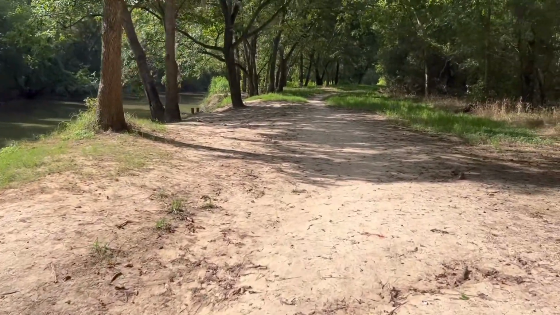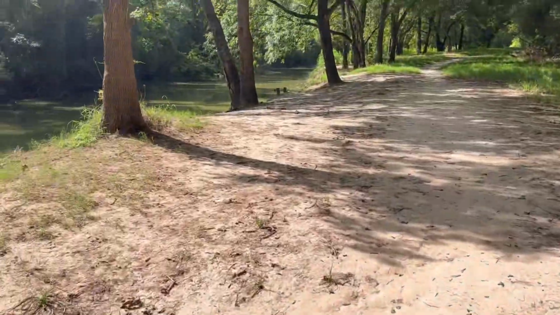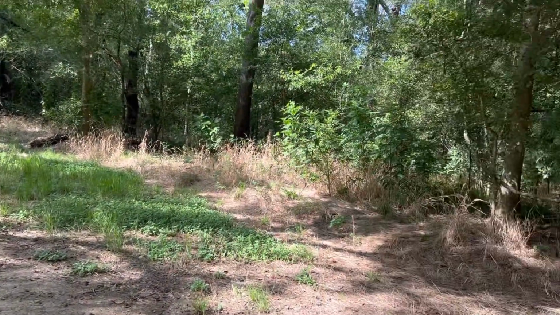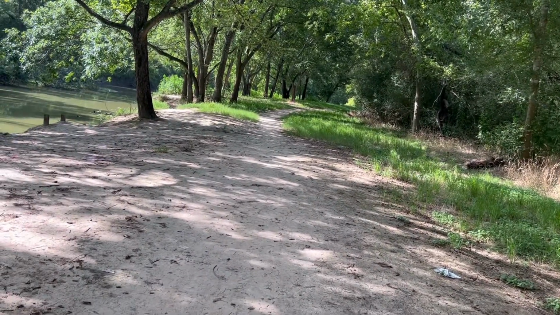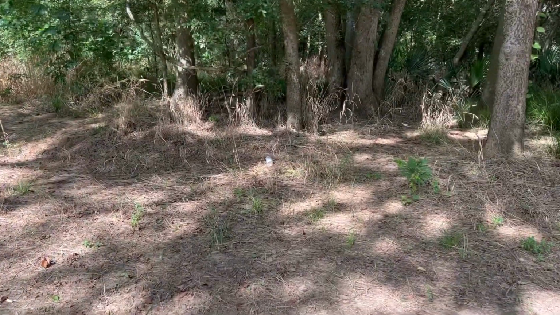I don't think I went too far in here. There's one other car out here, and I think I didn't go around the bend here. I think it's in here somewhere.